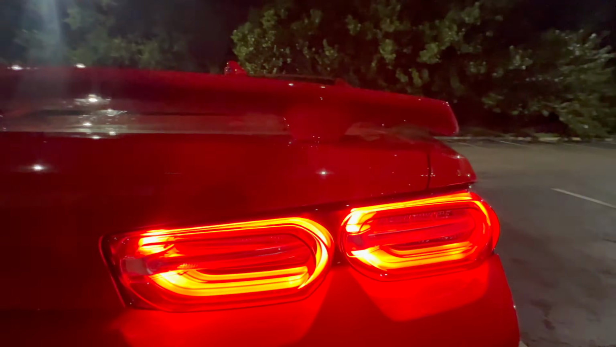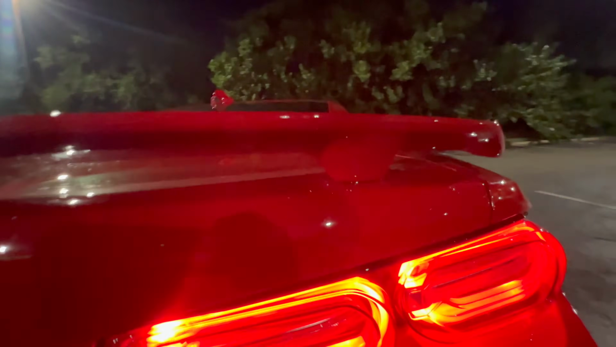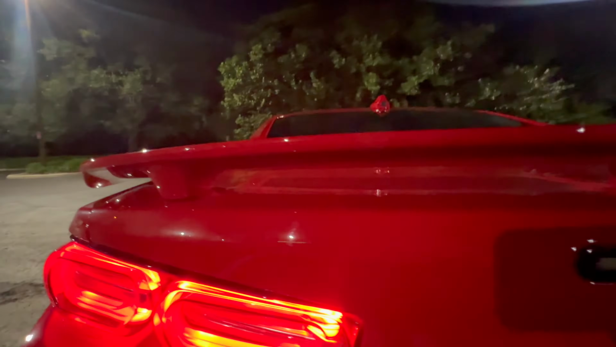You also get this signature Camaro taillights. You get an SS badging over here and dual exhaust. This wing is actually pretty nice, as you guys can see.